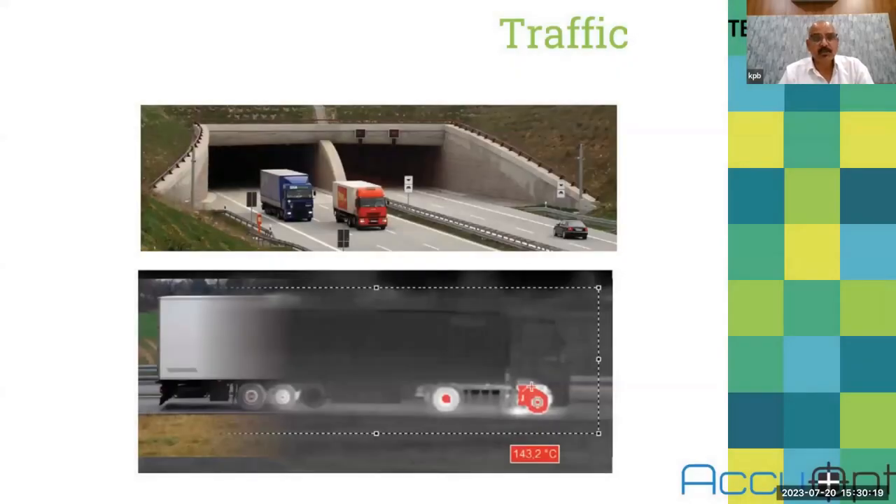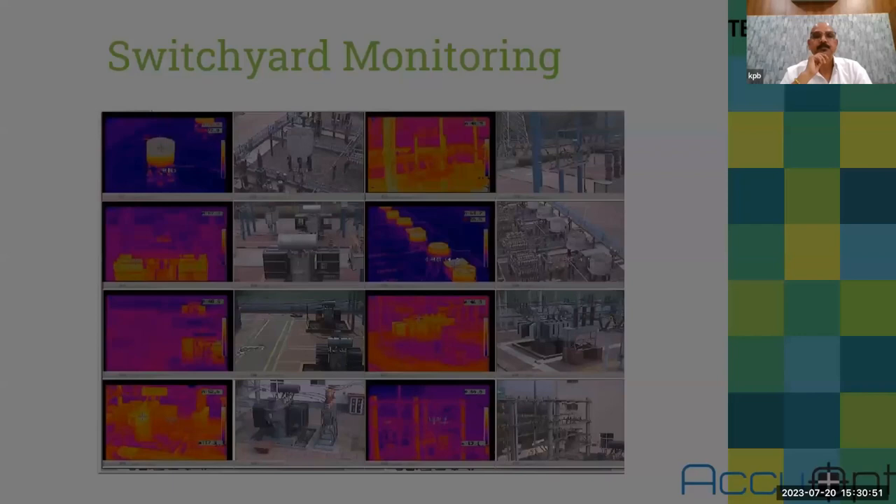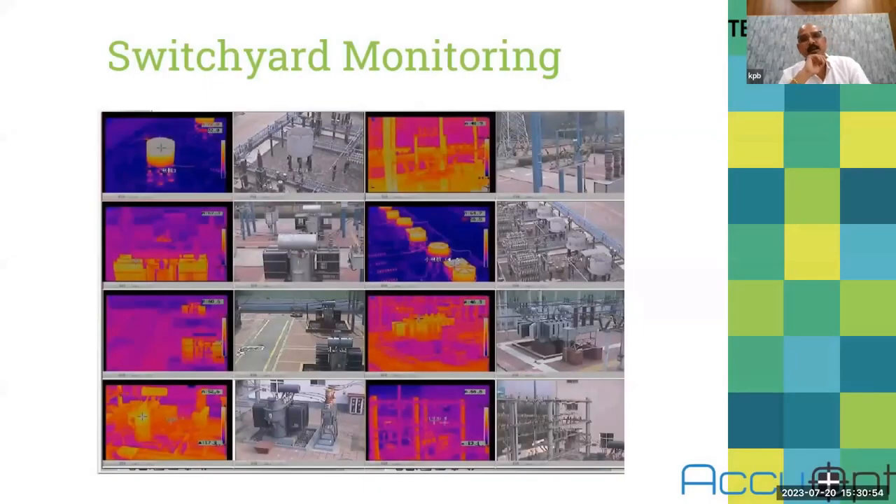This is also very good equipment to deploy on the street to see whether any of the passing trucks has overheated axles or a hot brake pad, and it's very fast. When your vehicle is moving 80 or 90 miles per hour, it can take the thermal picture of its brakes and its axles. Then you can take preventive action by stopping that truck nearby. And this is also a very good example for monitoring an electrical switchyard.